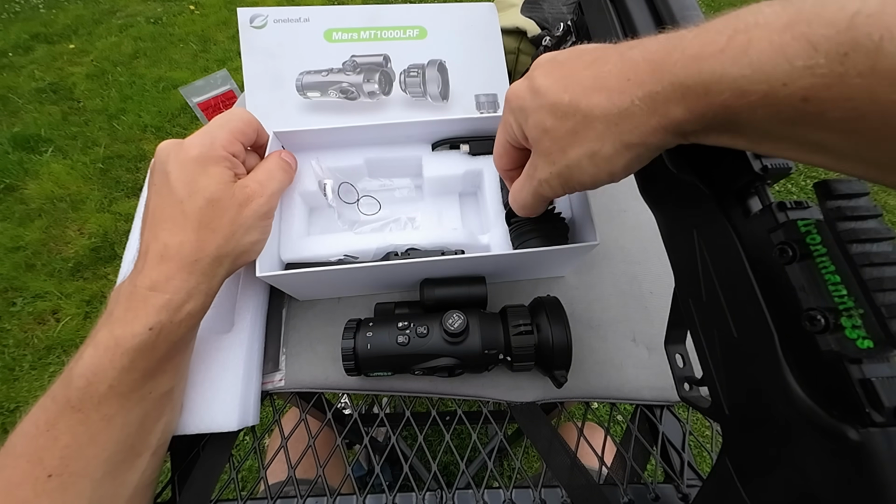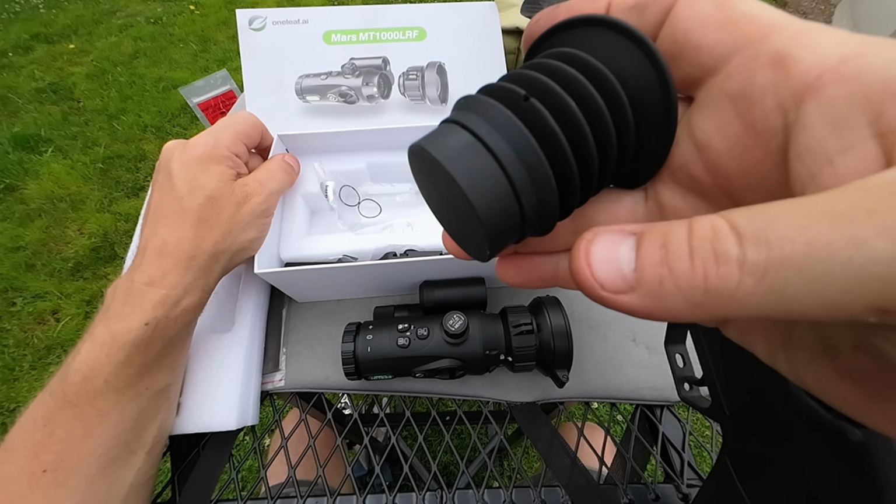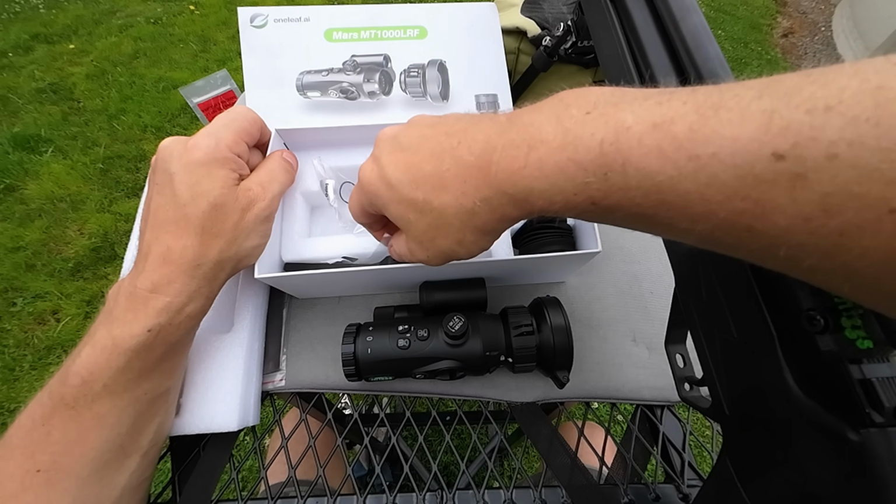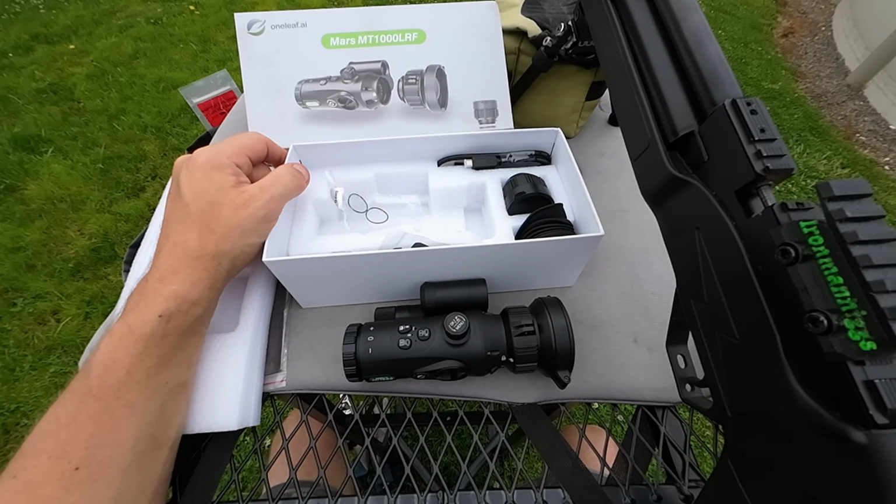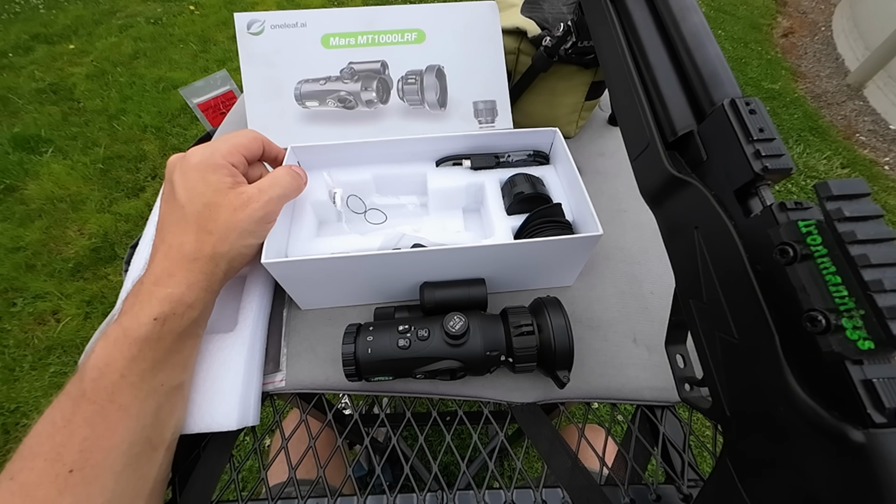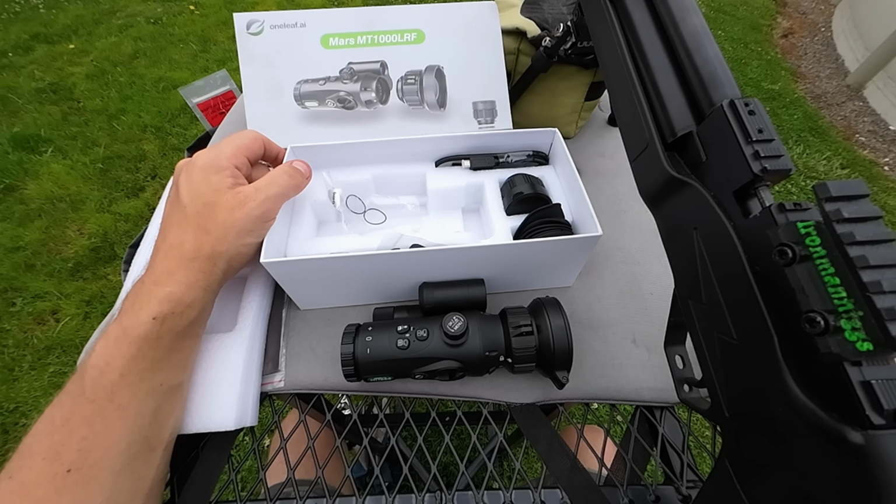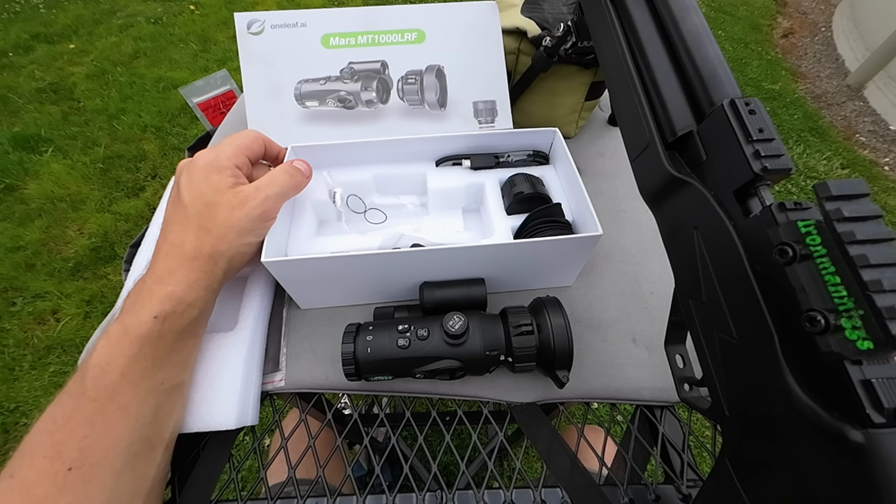It comes with an eye cup. Take out some of the daylight. And why do I say some of the daylight? Well, because you can use this thing in the daylight as well. It's not just a nighttime for thermal. I had it out over the winter, and it was phenomenal, the things you could see. Deer, fox, birds, like they just stick out like a sore thumb. I'll include some footage from my previous video that I had some deer footage on. I'll let you guys see that right now for a minute.